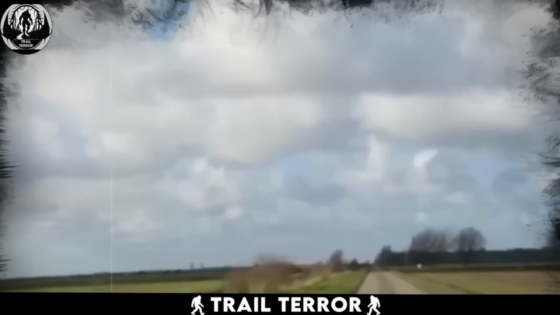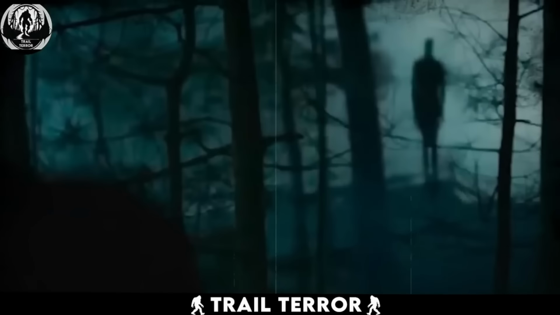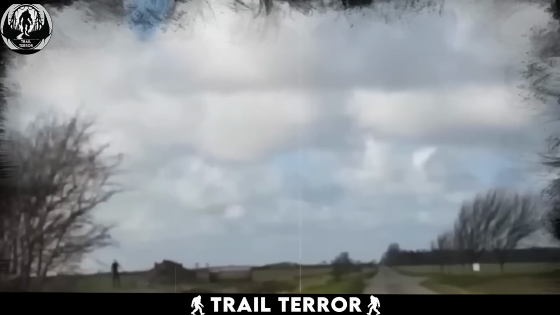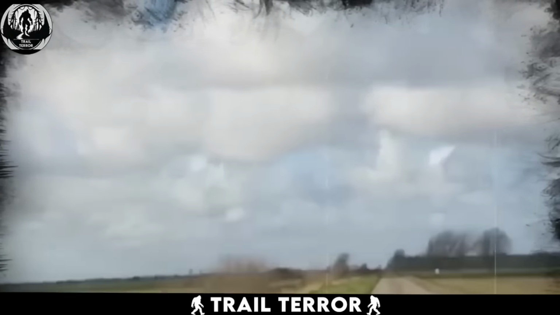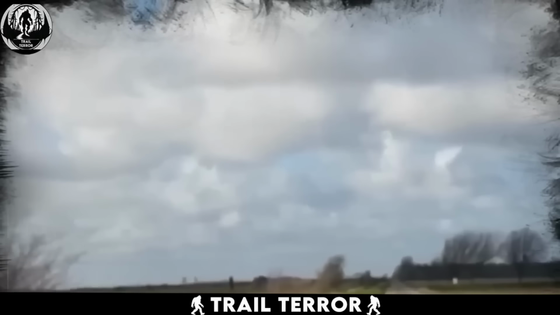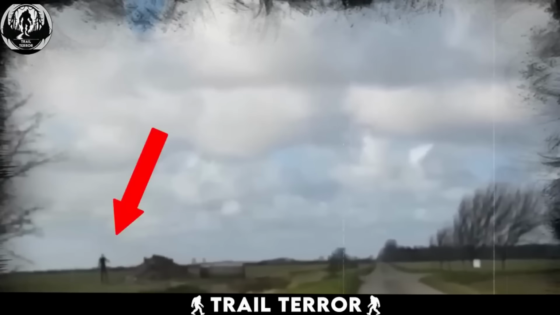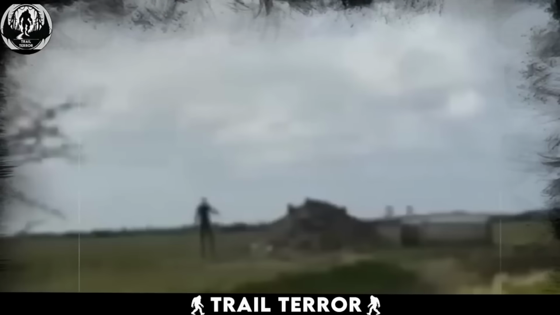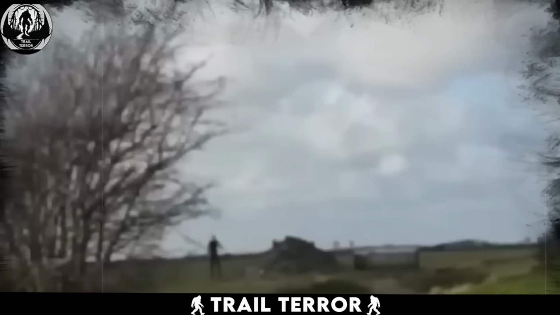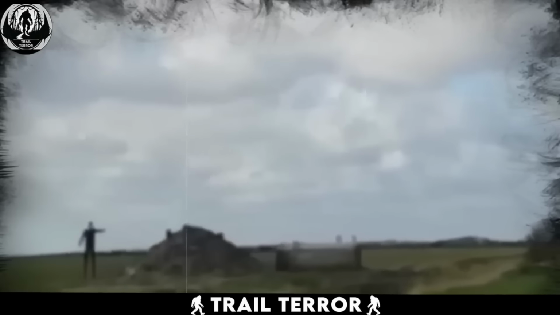A Reddit user claimed to have captured footage of the legendary Slender Man in a field, and they uploaded the video for everyone to see. The recording, taken from a dashcam, shows a car driving along a trail in a calm and cozy countryside. As the car progresses, a figure appears on the left side of the road in the field. This figure is quite tall, and as the car approaches, it seems like it's signaling for the car to stop.